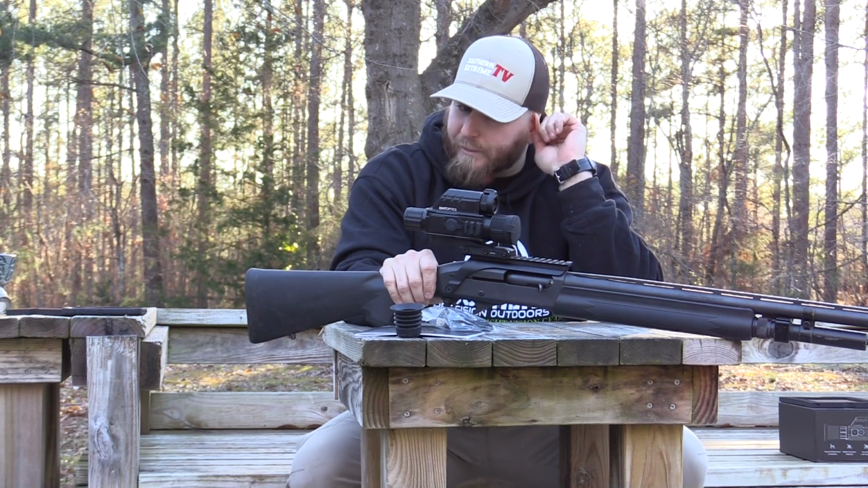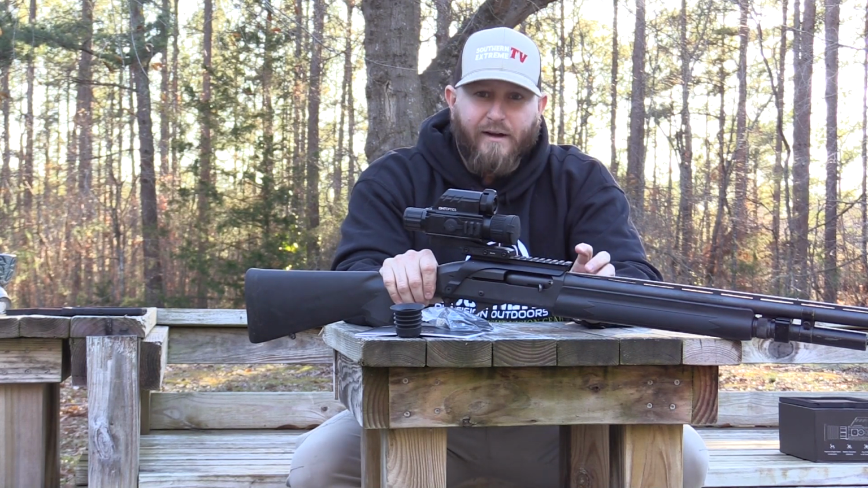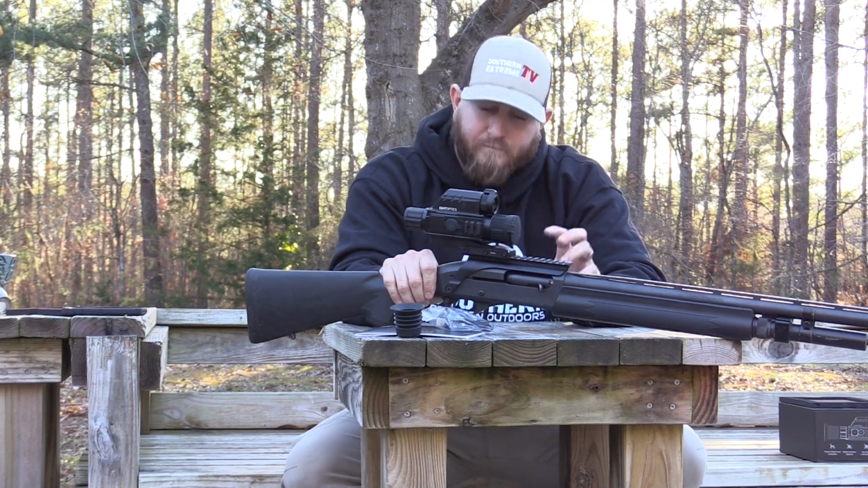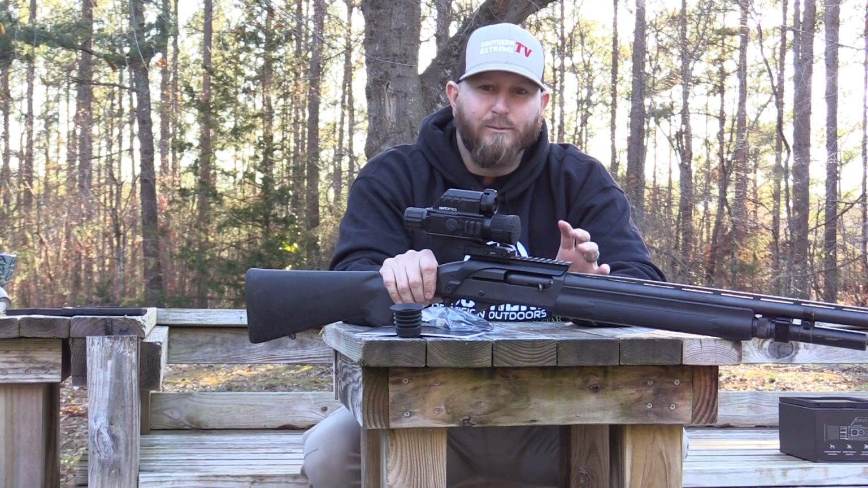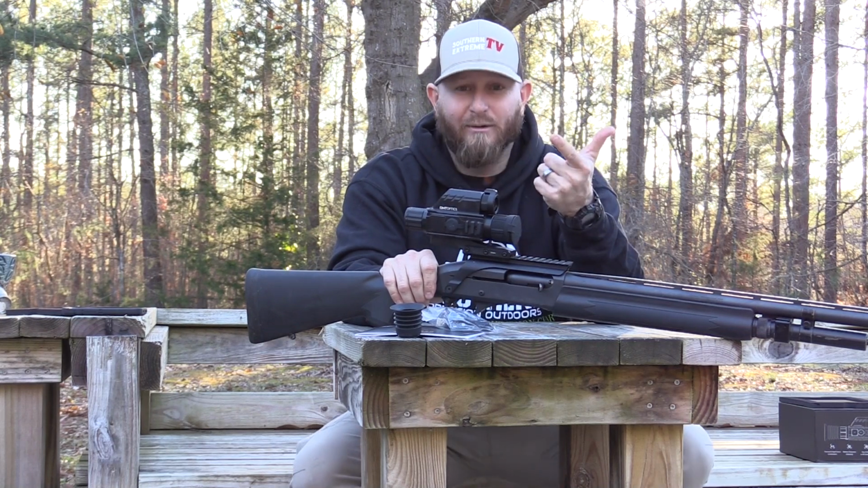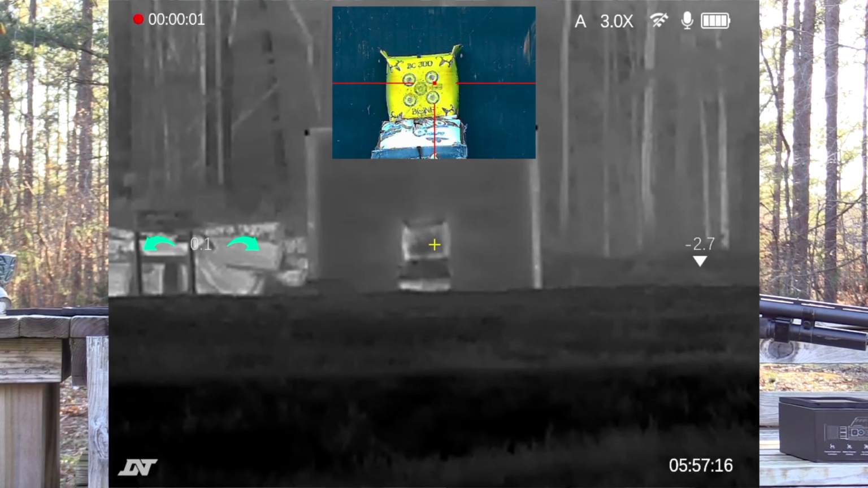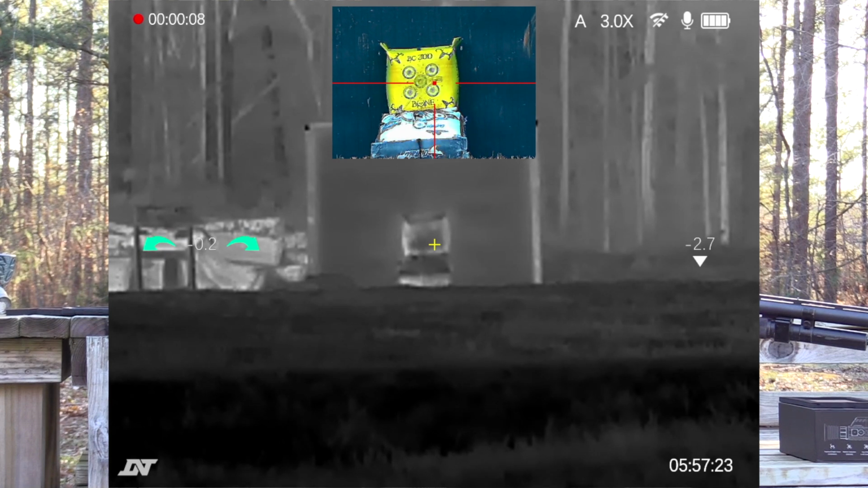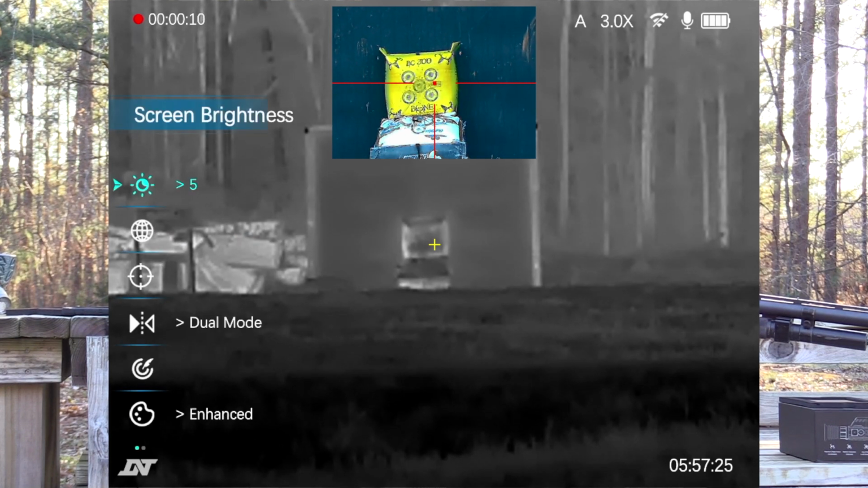This is a thermal optic. It's a 225 resolution with a 25mm objective lens. That is $1,000. A thermal scope with an LRF that you can use in the daytime and that you can use at nighttime for $1,000. I think it MSRPs for like $1,099, so $1,100 if you want to be super technical.